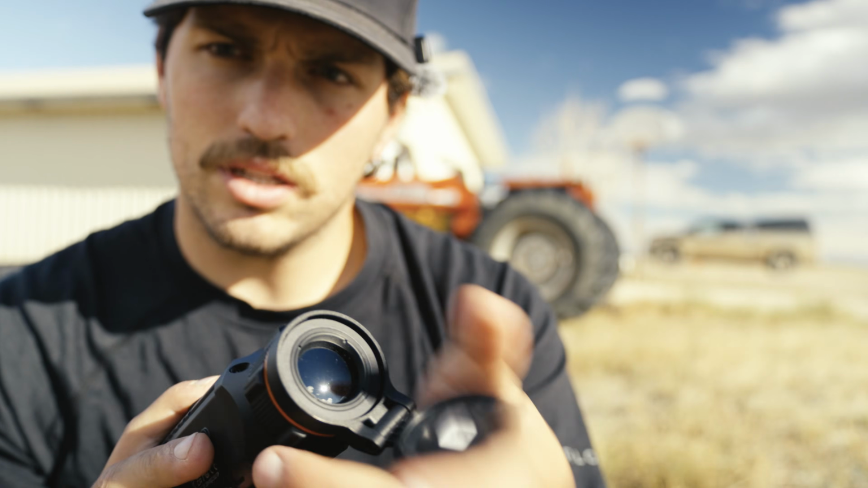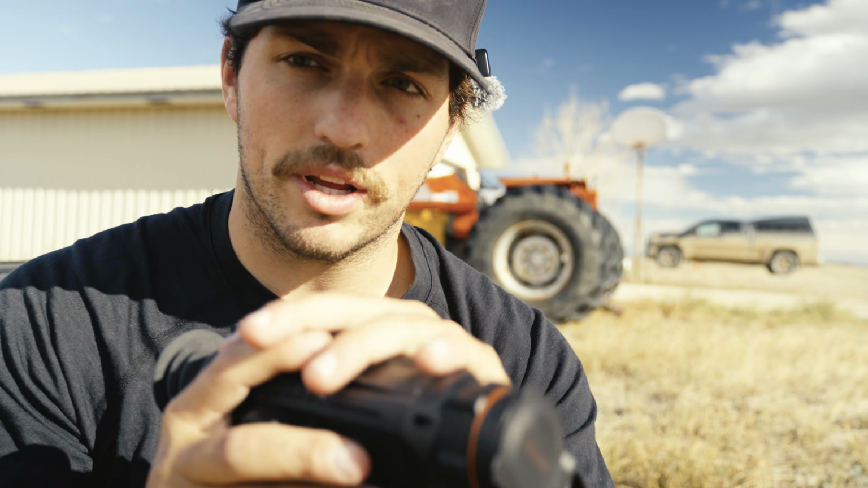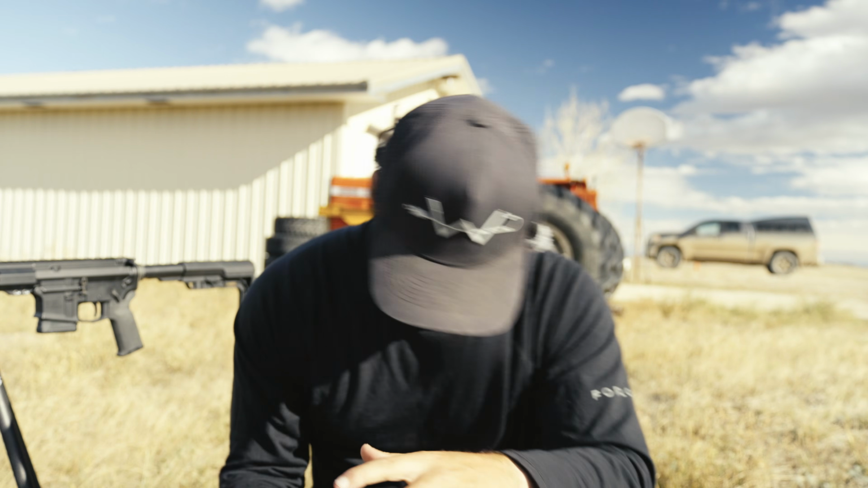It's got a flip cover, which is pretty cool. Clicks on and off. It's got internal recording, so it can record video through the scope of your shots on coyotes or whatever you're hunting at night.